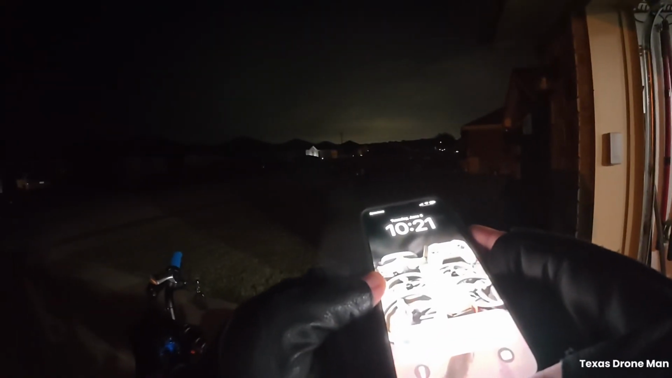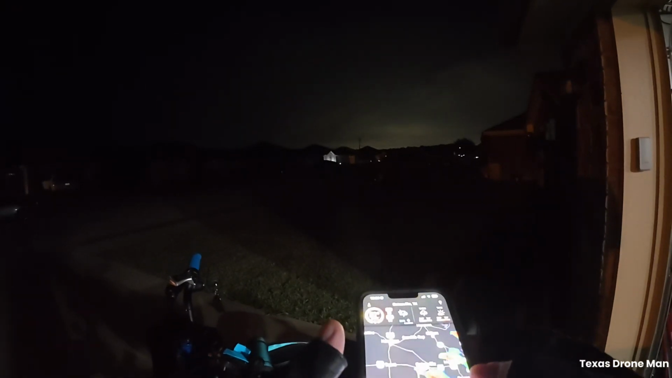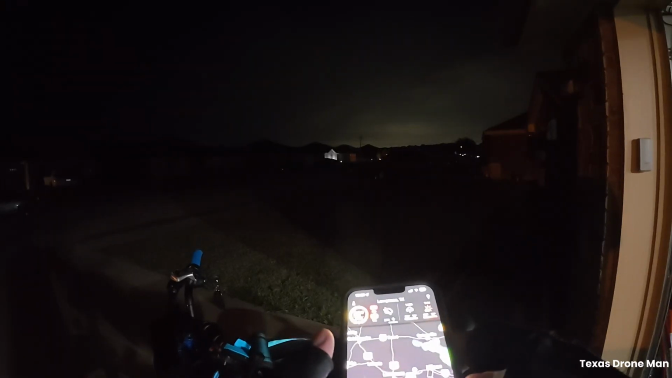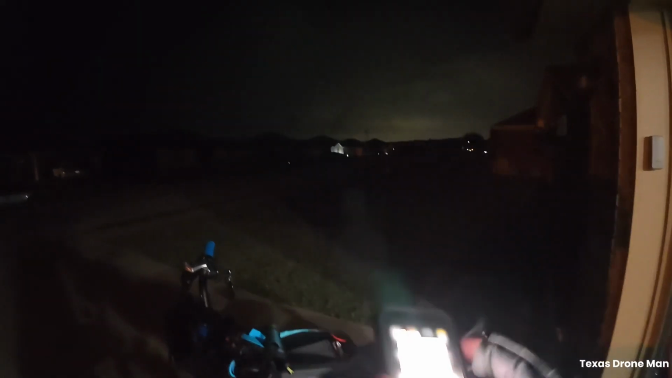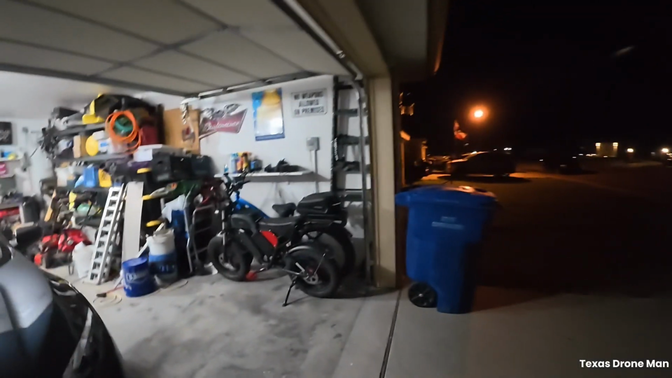I am surrounded right now by lightning. Severe thunderstorm warning until 11:15. I don't know, but I'm looking at my radar and I'm not seeing anything. Everything looks north. So I guess we'll just take a gamble. I'm not going to go way far away from the house, but I'm taking a little gamble tonight, but who cares? I feel like riding.